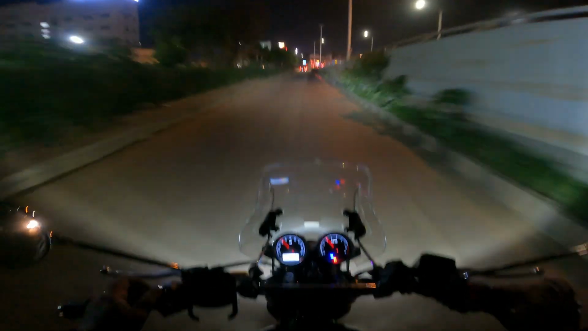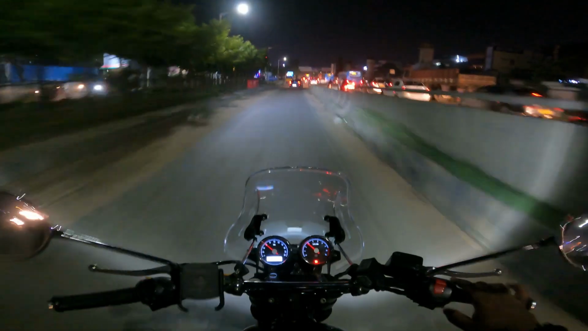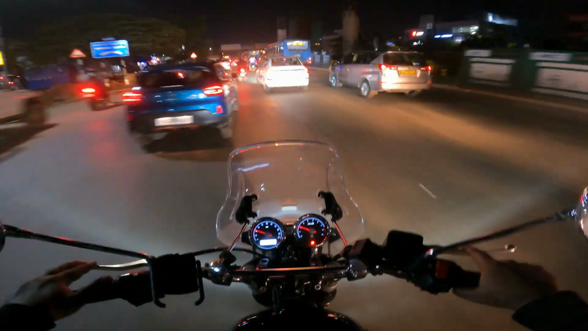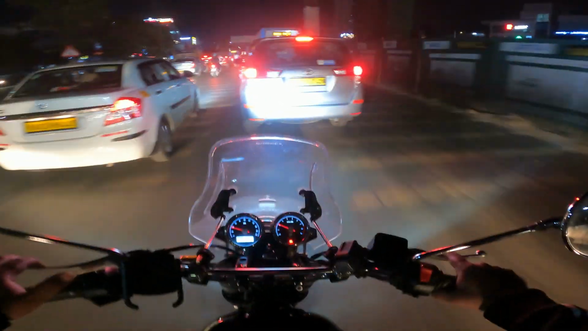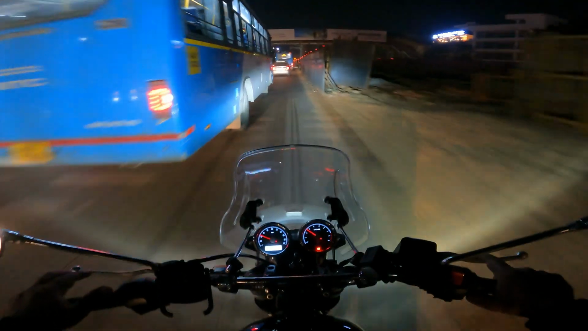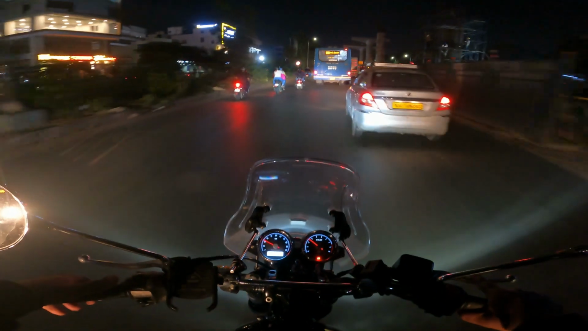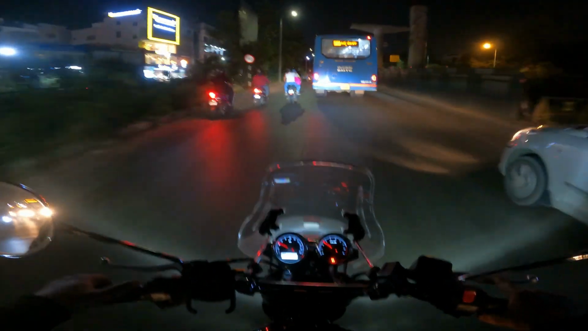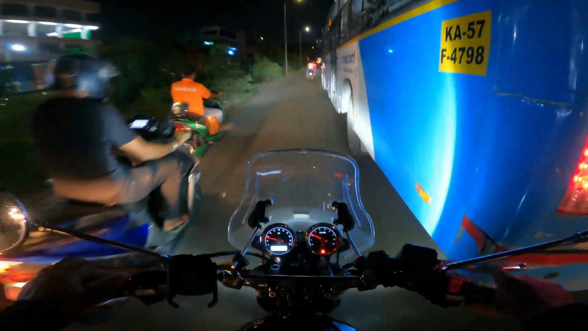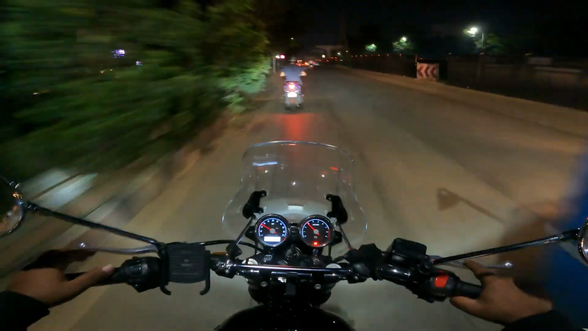Now if I put on high beam, there's really not much of a difference. There's no difference between the focus on high beam and low beam. It's kind of the same, which is one of the issues. Second issue is that the reflector that I'm using is actually built for a halogen setup, but I'm running an LED, so it doesn't really have the kind of effective reflector to maximize the potential.